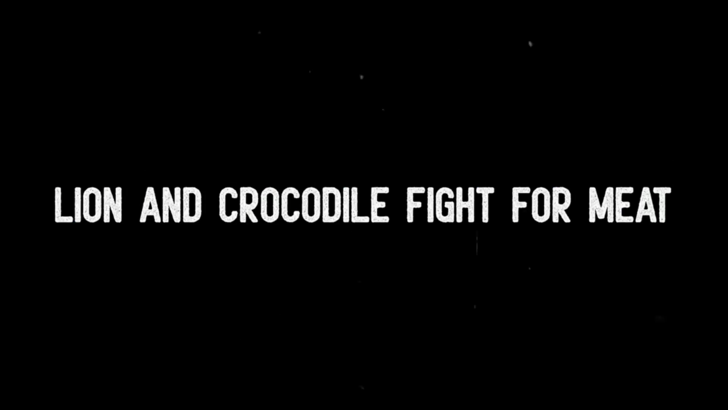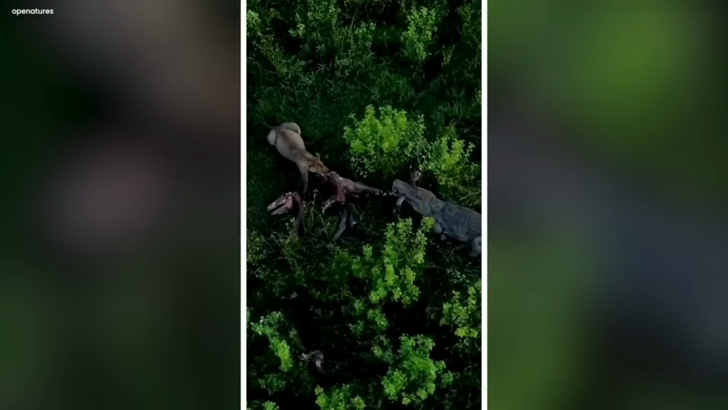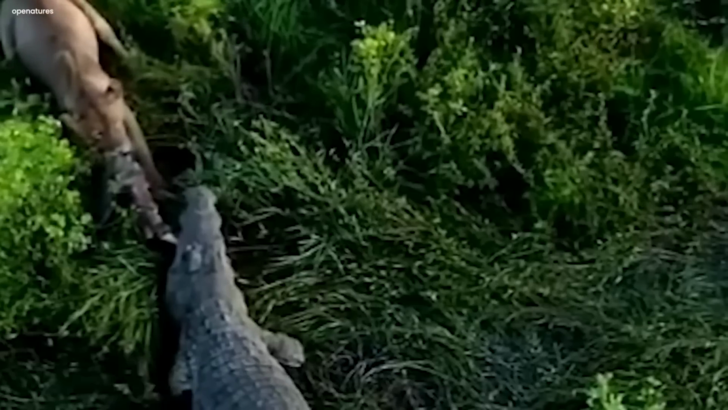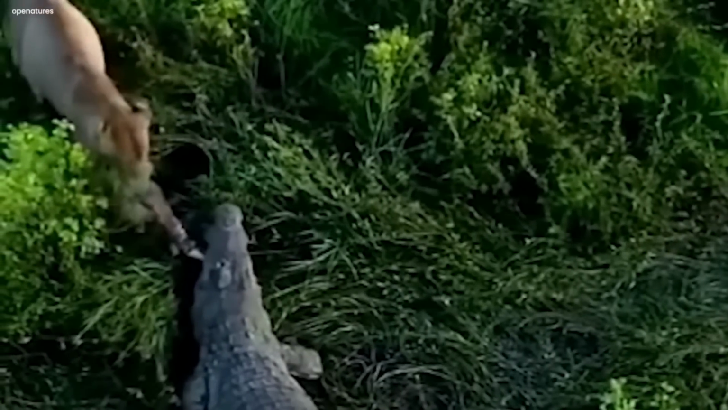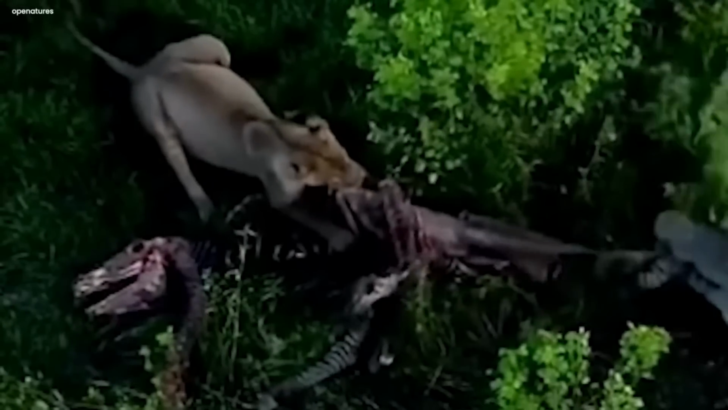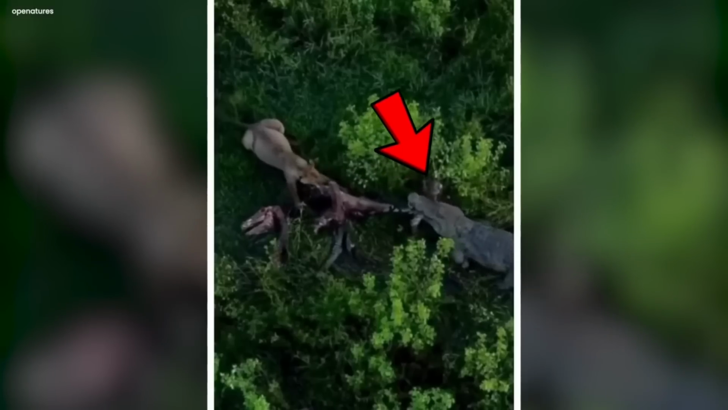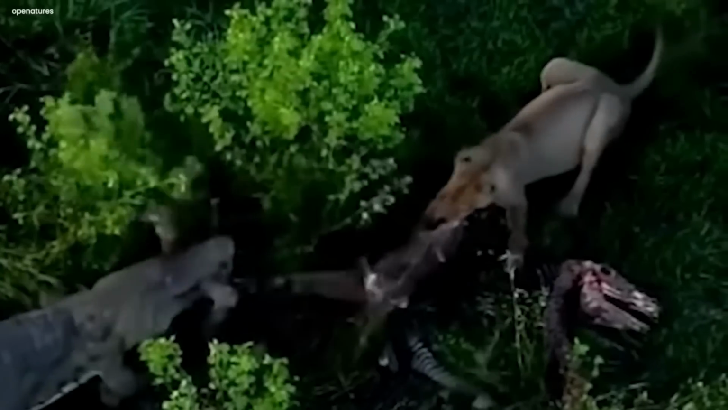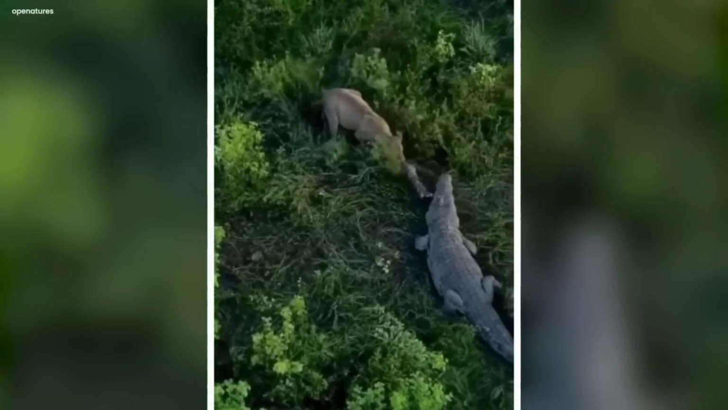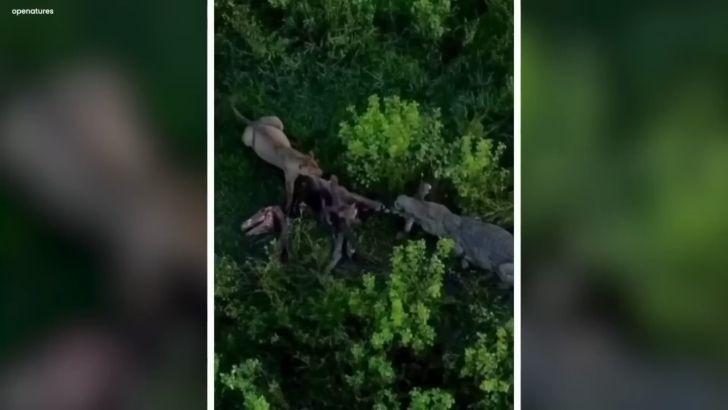Lion and crocodile fight for meat. This video shows a crocodile and a lion fighting for the meat in the forest. The video is shot from a drone. The lion holds one end of the meat in its mouth tightly while the crocodile holds the other end with its mouth. Both of them try their best to take the whole meat for themselves. It seems like the crocodile has a tighter hold on the meat than the lion.